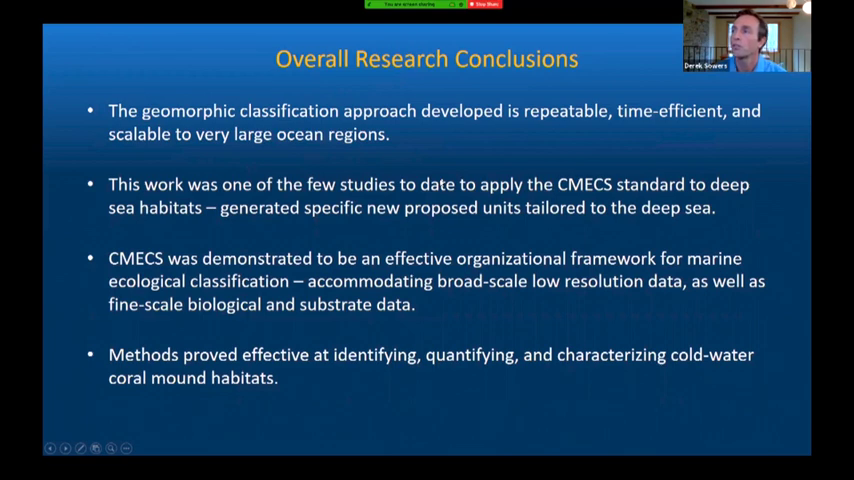Summarizing the overall research conclusions of all 3 studies, the geomorphic classification approach developed is repeatable, time efficient, and scalable to very large ocean regions. This work was one of the few studies to date to apply the CMECS standard to deep sea habitats. So an outcome of that was that we generated specific new proposed units tailored to the deep sea.